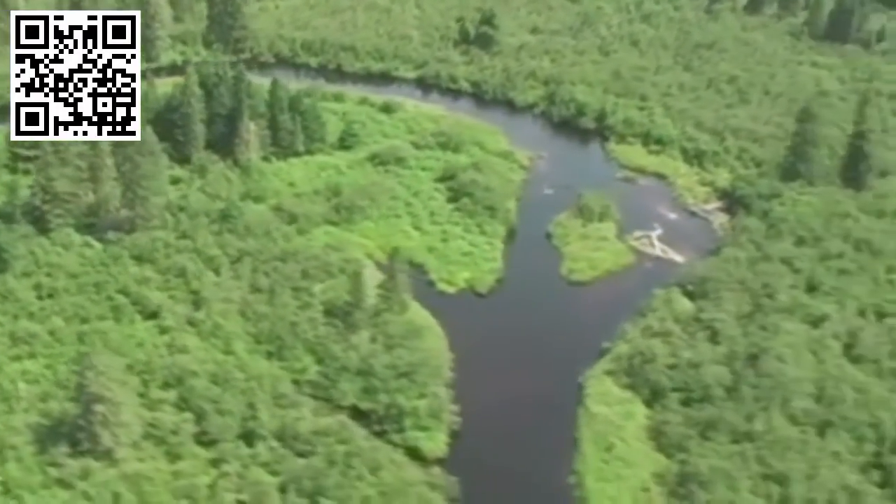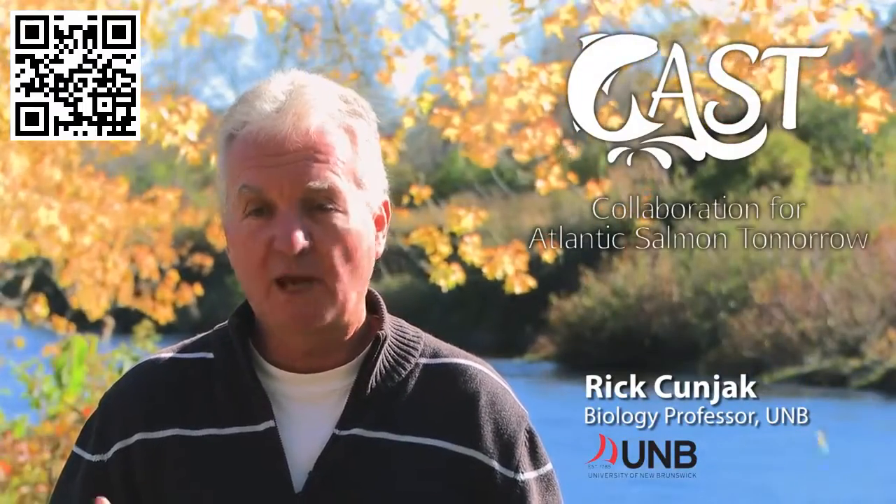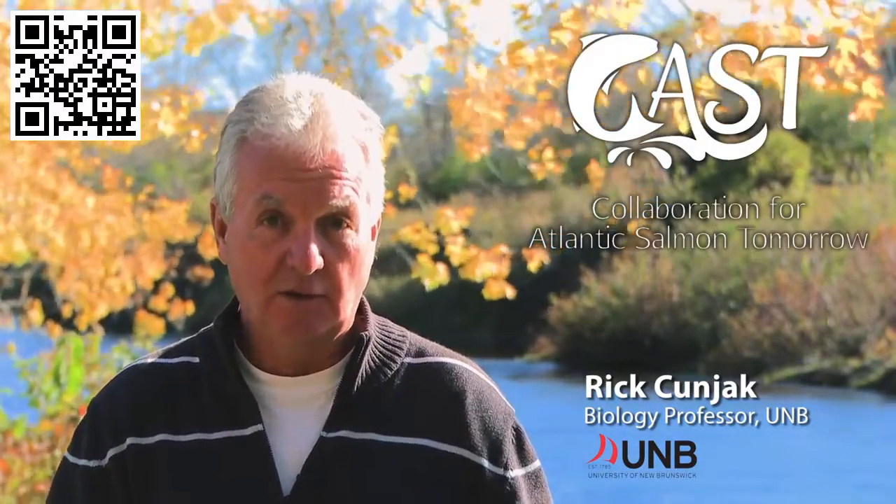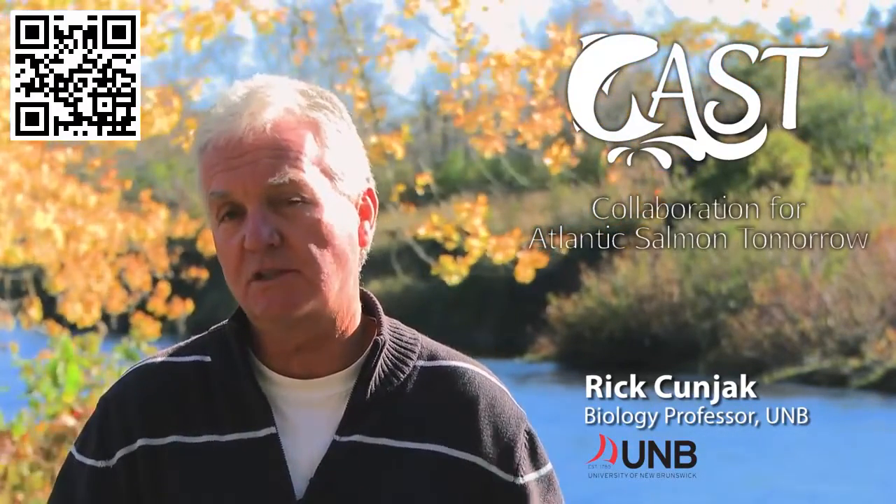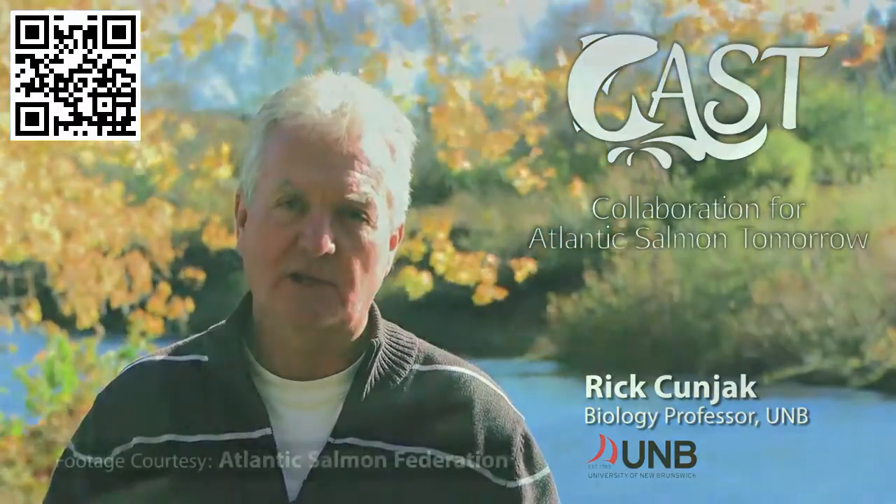This project's making those kinds of data available through the input of the different partners. So that's great. That means that we have an opportunity here to provide the basis and the information, the data, so that we can, first of all, identify those habitats, protect them, and so ensure conservation of the species when they undergo some of these stressors like high temperatures.